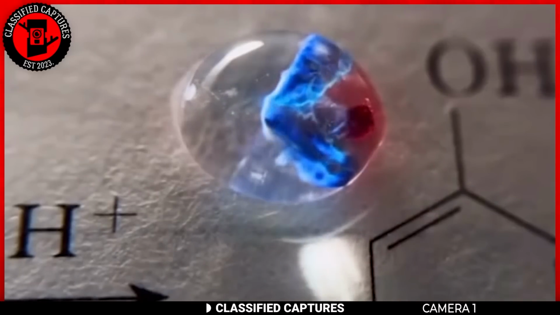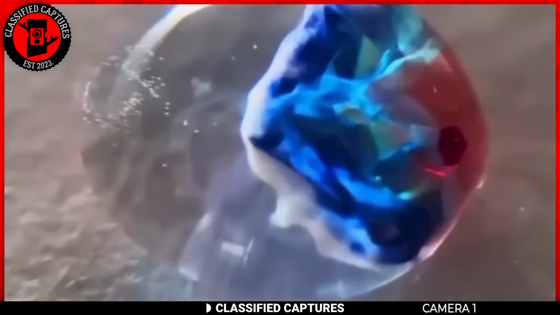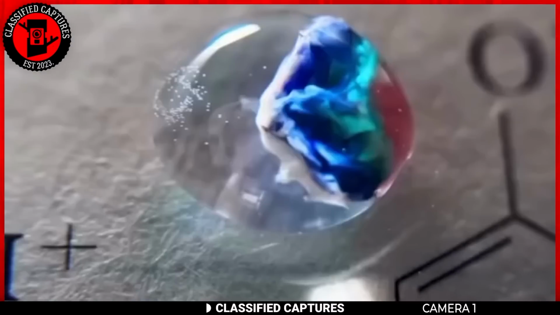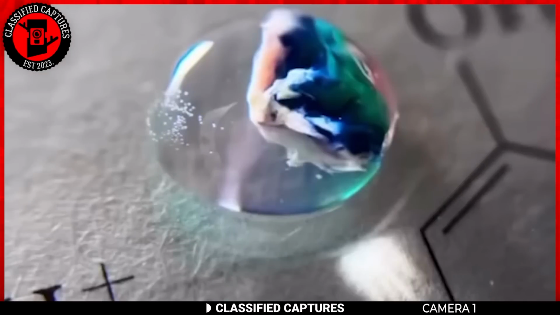It swirls, shifts, and spreads, forming patterns that resemble a miniature galaxy. The mixture seems alive, creating delicate spirals and waves just like a galaxy. It's mesmerizing. A tiny universe has been born right in front of our eyes.